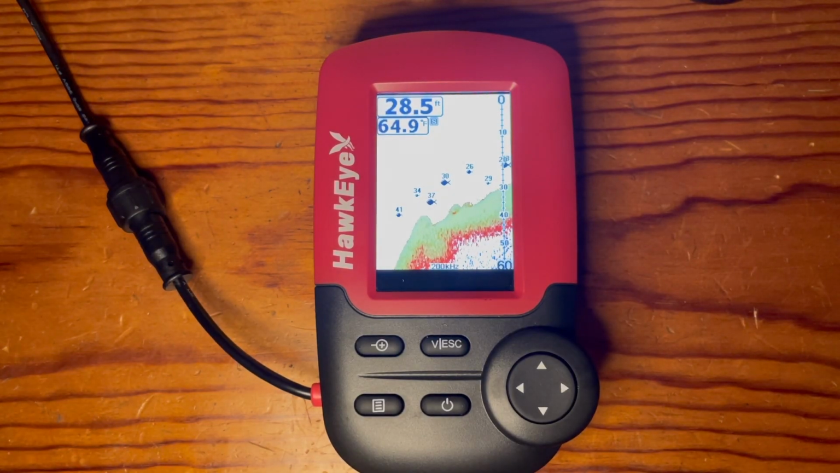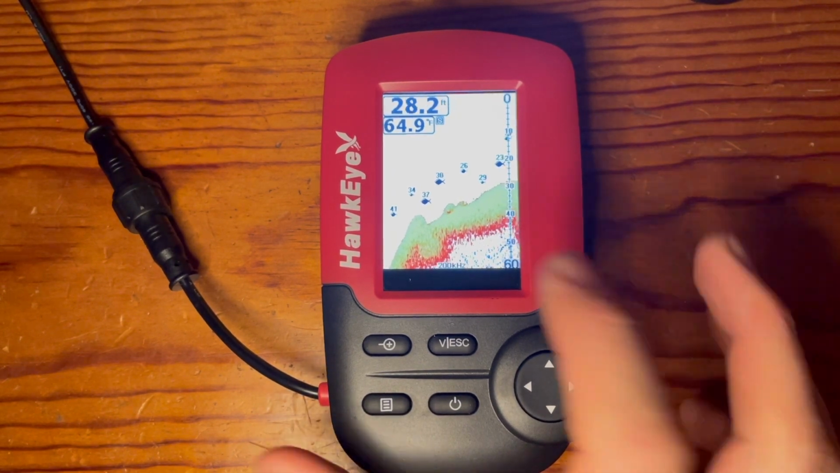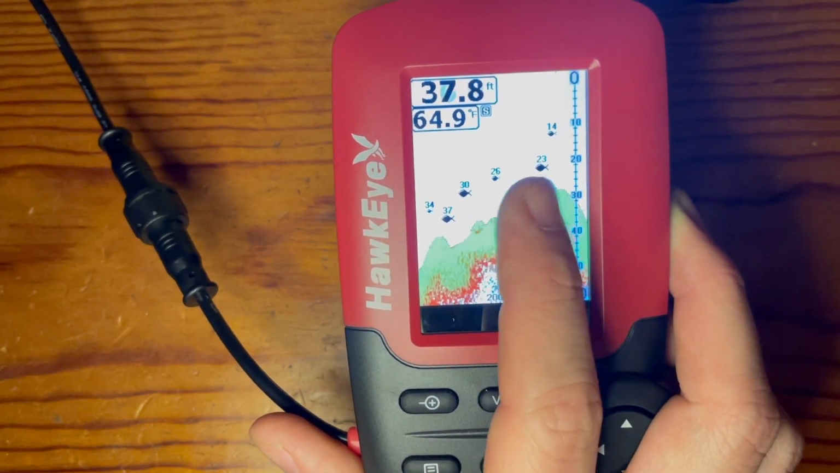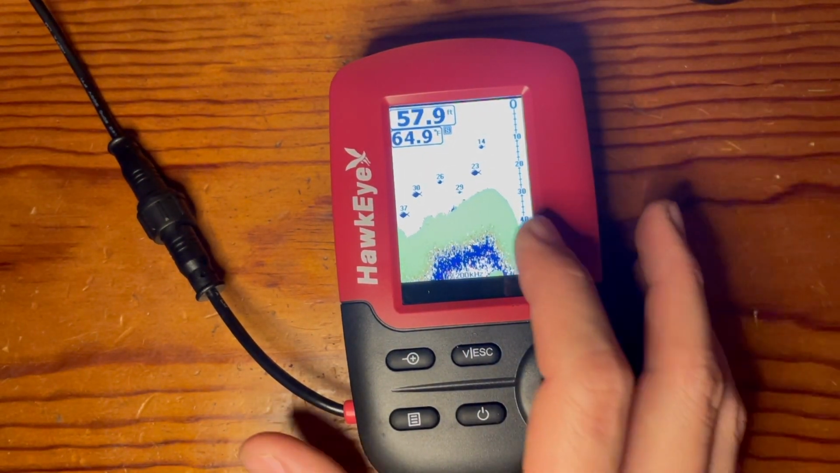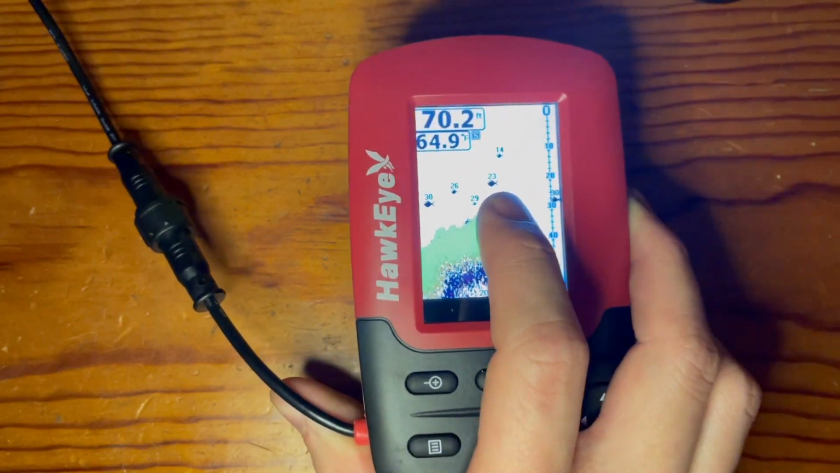Another feature that this unit offers is the fish target symbol and depth. So the fish target is labeled here, and it's just a little picture of a fish, and then there's also smaller and larger images trying to depict kind of the size of fish that you're looking at. And then the numbers up top are the depth that they're located at.